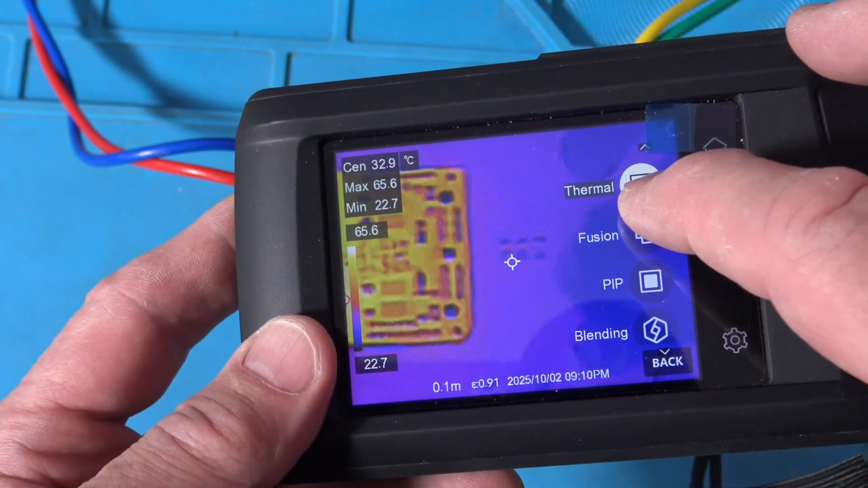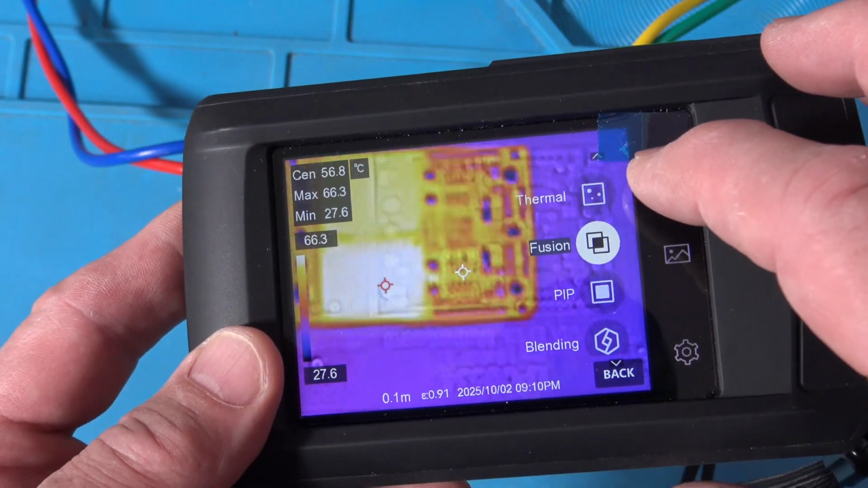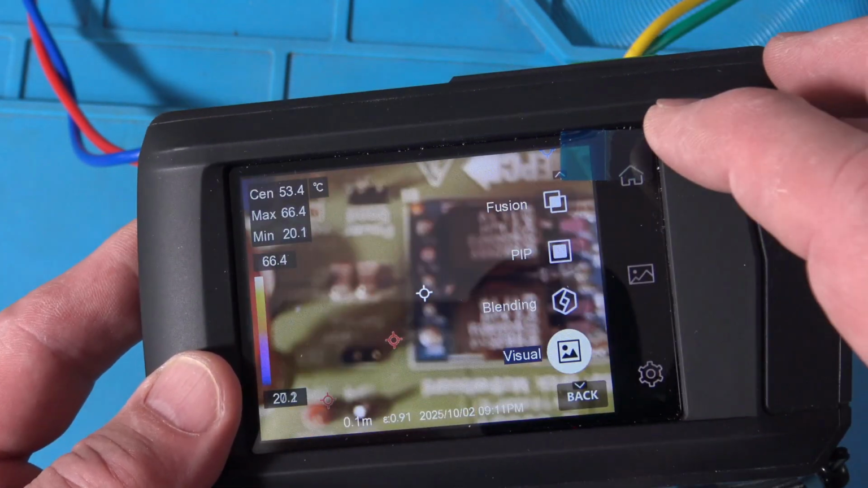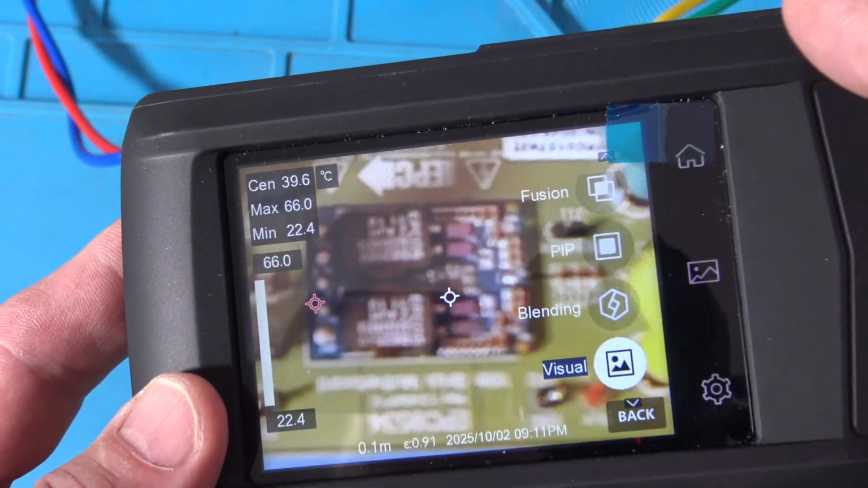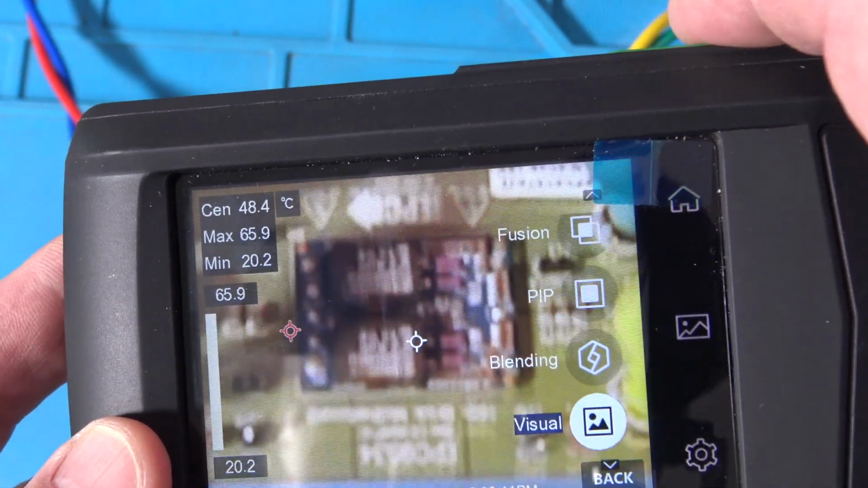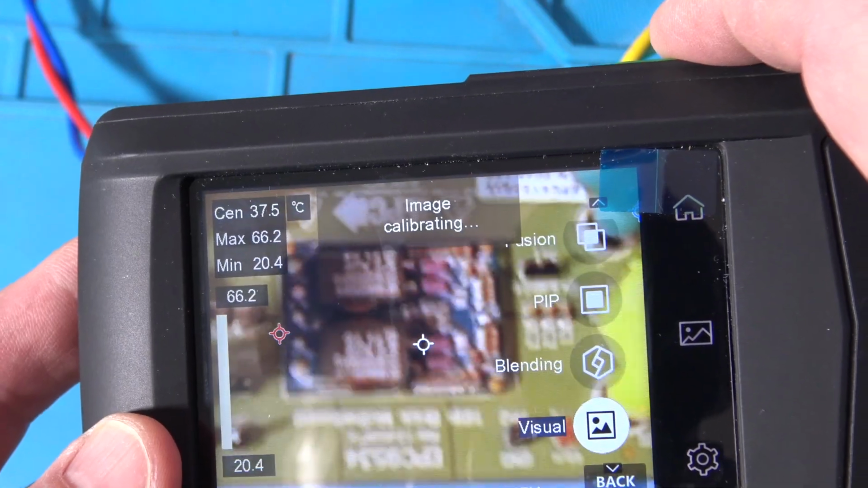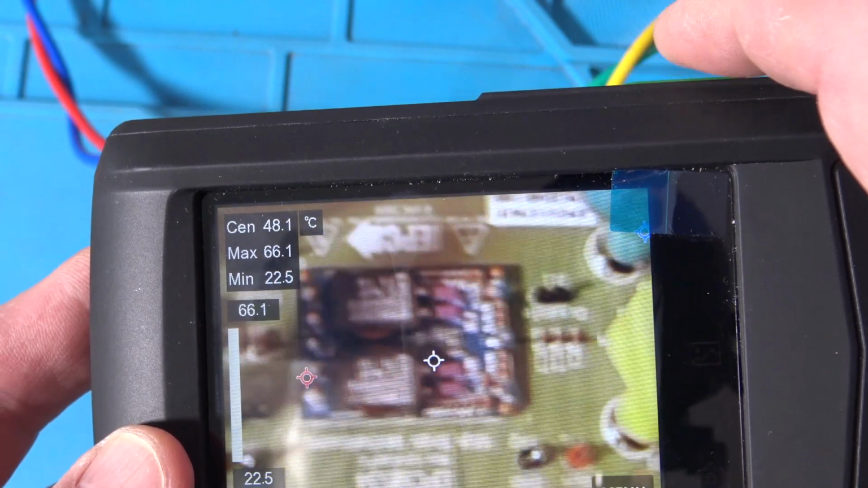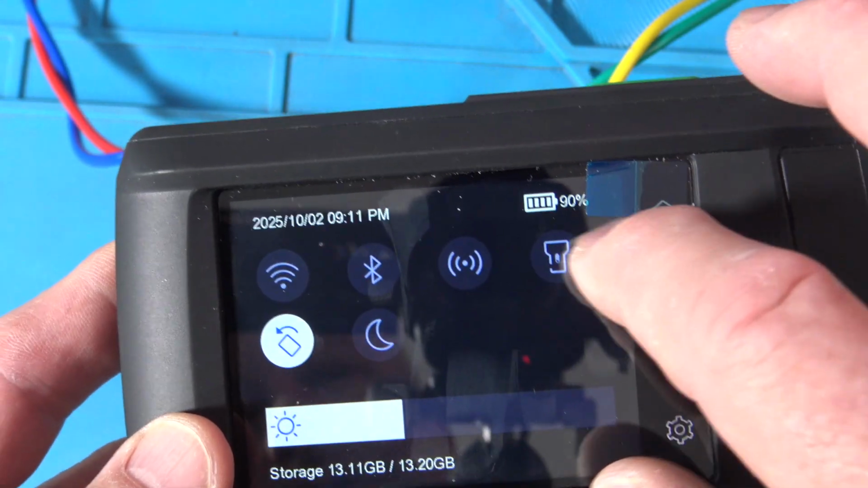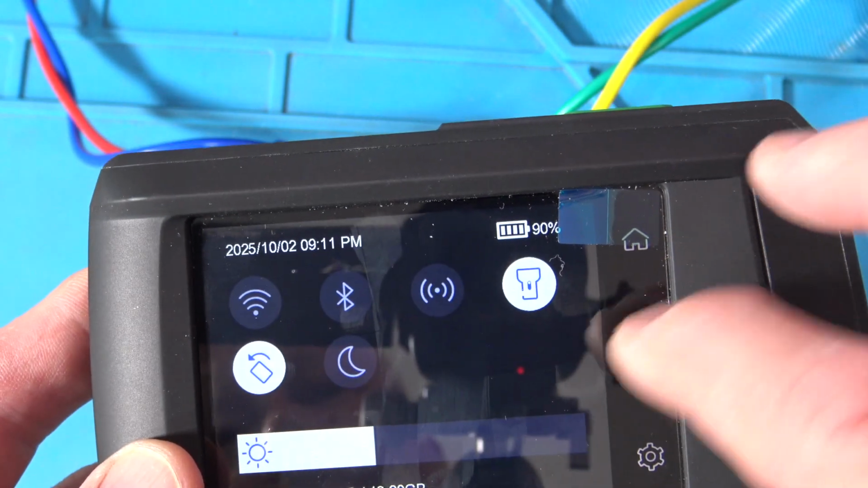Okay, so what we have is thermal, fusion. Well, here, you know what? Maybe it'll make more sense if I show you visual. So there's a visual image, okay? So I could take a picture of that. Now, you know what? What if I turn on the flashlight? Will that help?